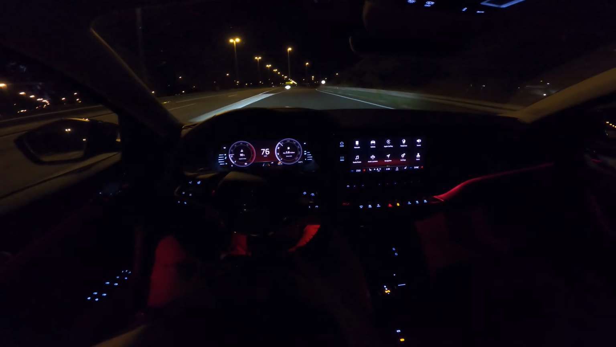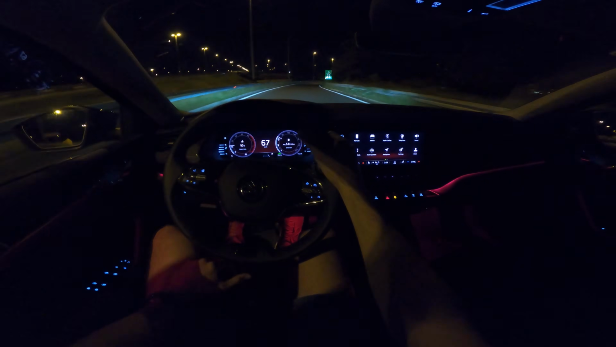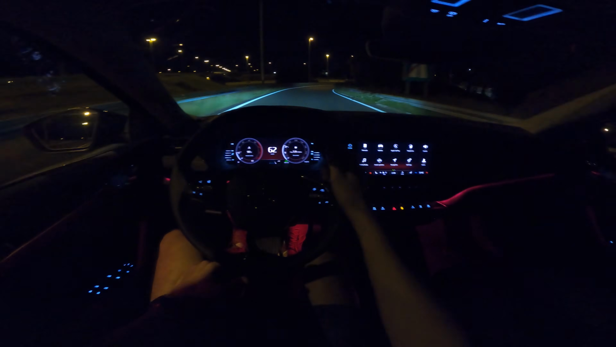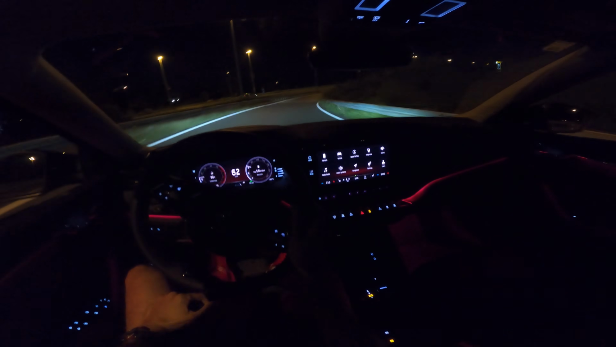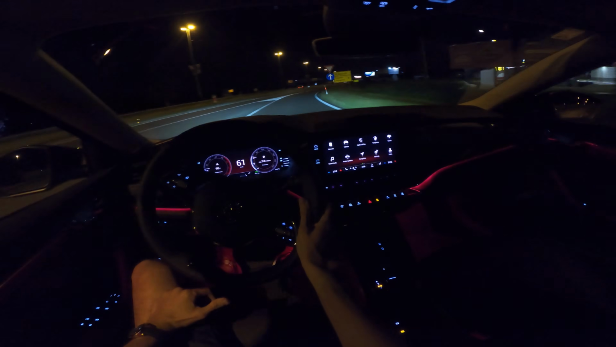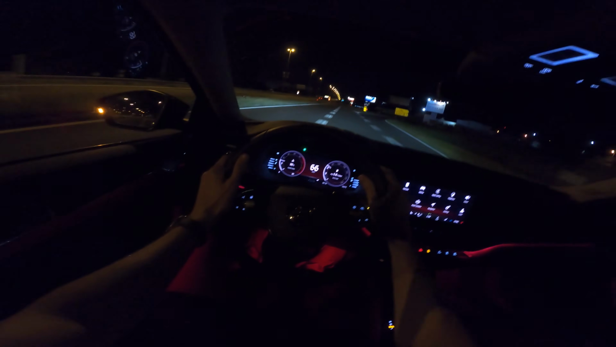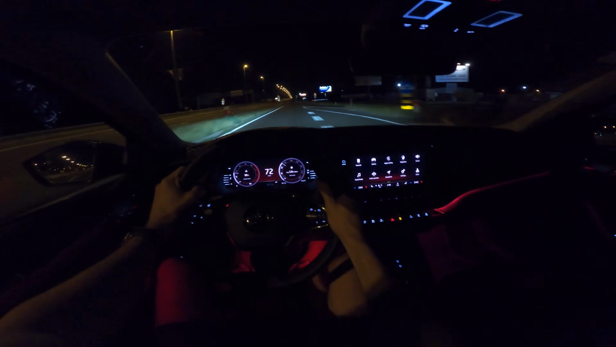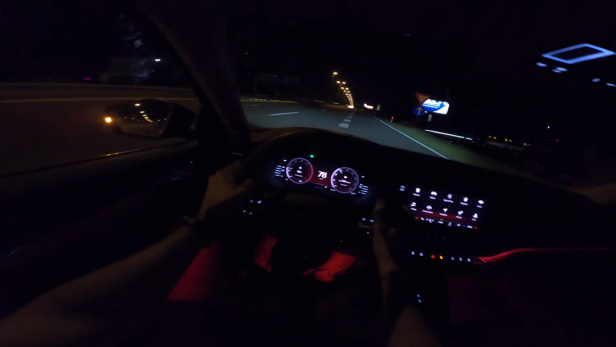See, the lane assist is trying to fight, so be cautious. Although when it's green, then it's good, but keep your eyes on the steering wheel. Okay, we're gonna come to a spot, we're gonna test our LED matrix lights in pitch black and do a little 0 to 100 test.